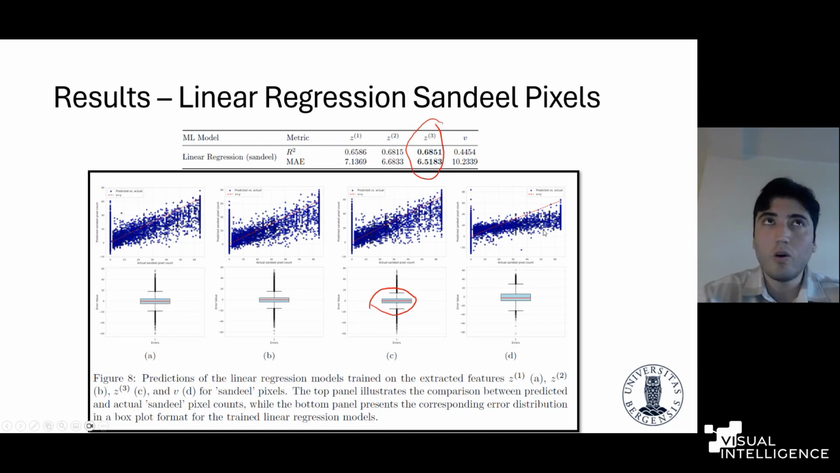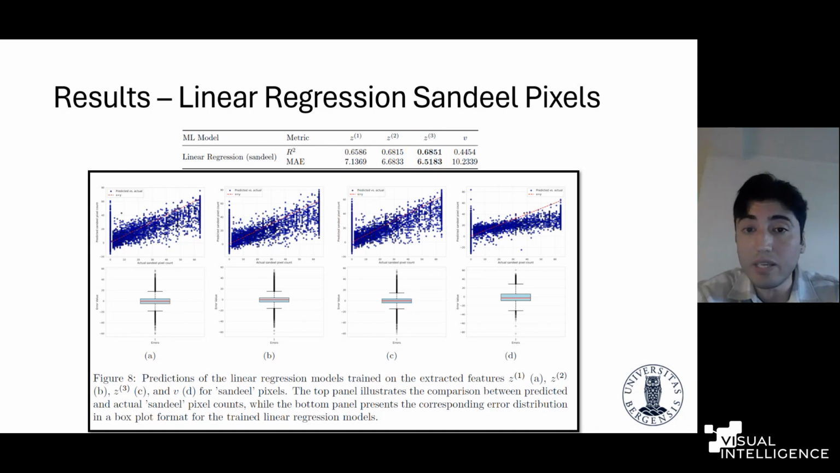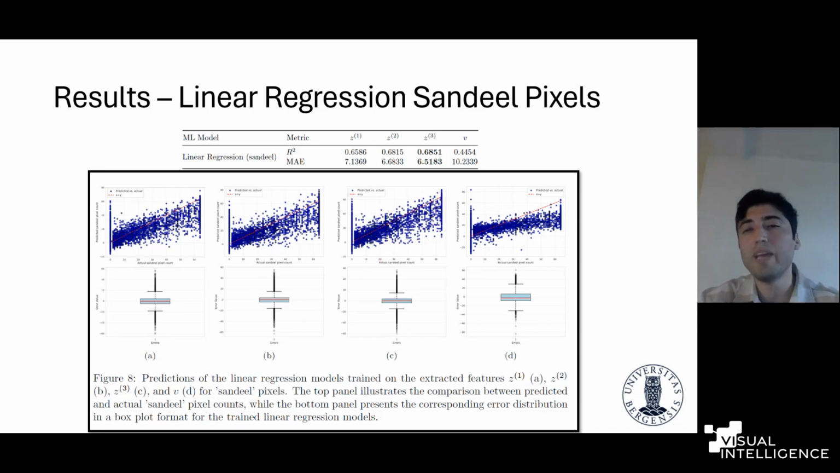But almost 2/3 of the patches contain no sandeel pixels at all, because they are background or other. And the number of sandeel pixels within sandeel patches are not uniformly distributed. You can see we have several patches with 64, which means that our patches completely consist of sandeel pixels. Also the other values. This is the main reason, because we didn't provide balanced data in terms of number of sandeel pixels.